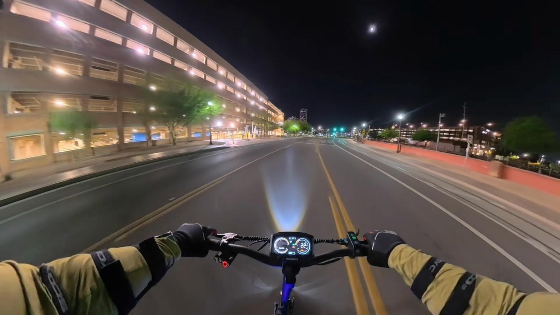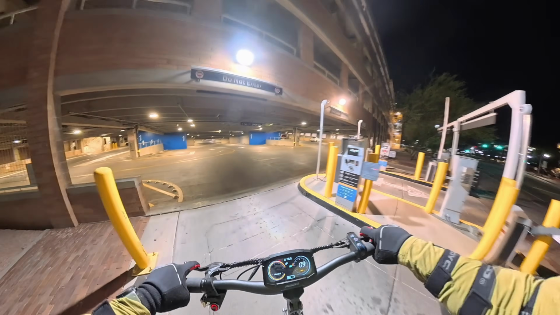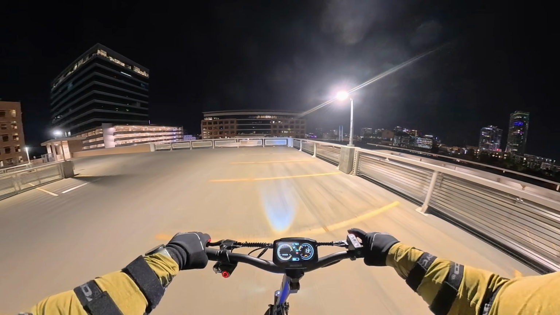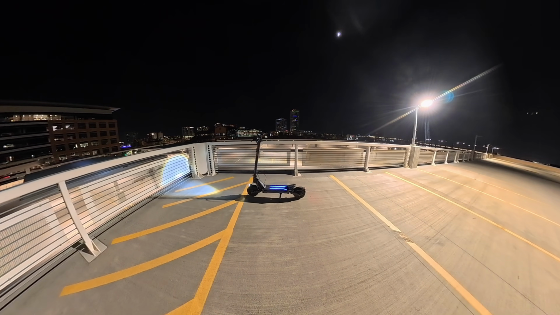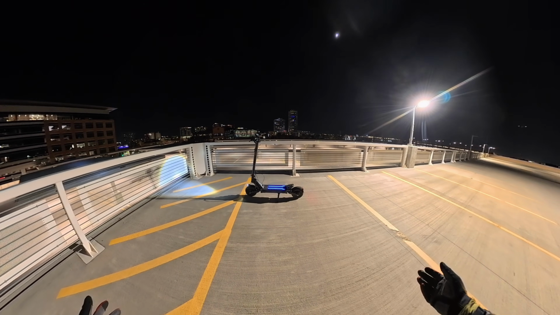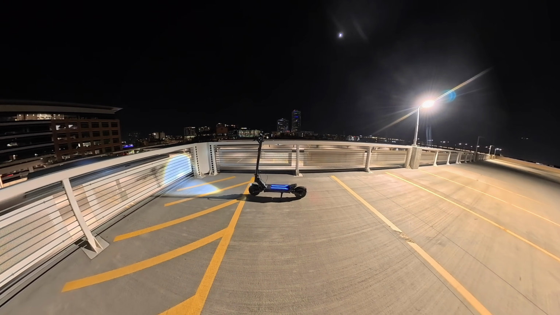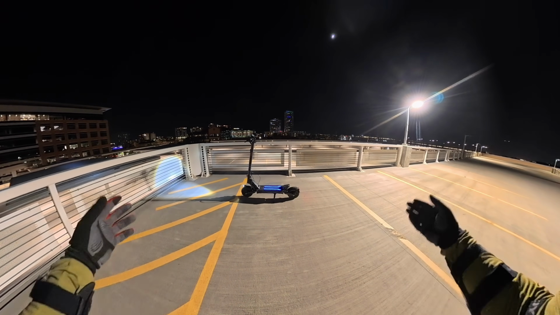We'll go through the parking garage here. We'll head on up to the roof. I'll pull over here and see how we did. All right, folks, so there you have it. That was our night ride on the Ausom L2 Max Dual Motor Edition. And we were cruising around for quite a while, 23.6 miles. We've still got 45% battery remaining in the tank. And so, very versatile scooter, lots of power. Really happy with what Ausom has been able to deliver at this price point.